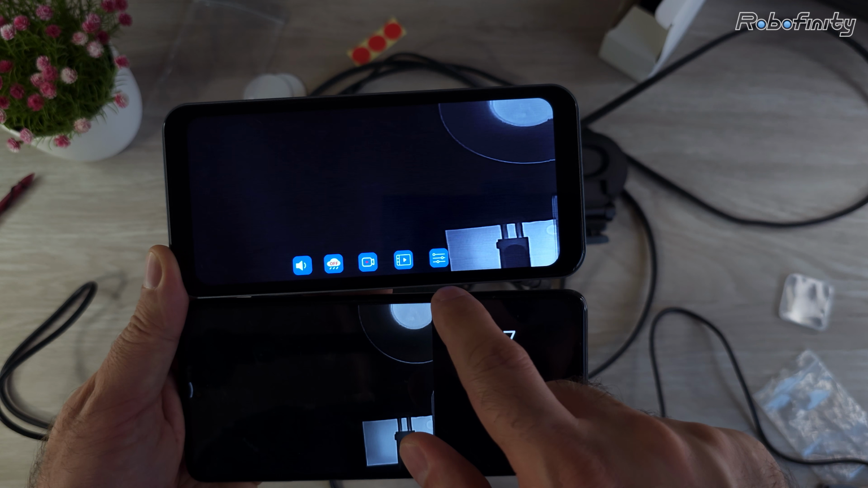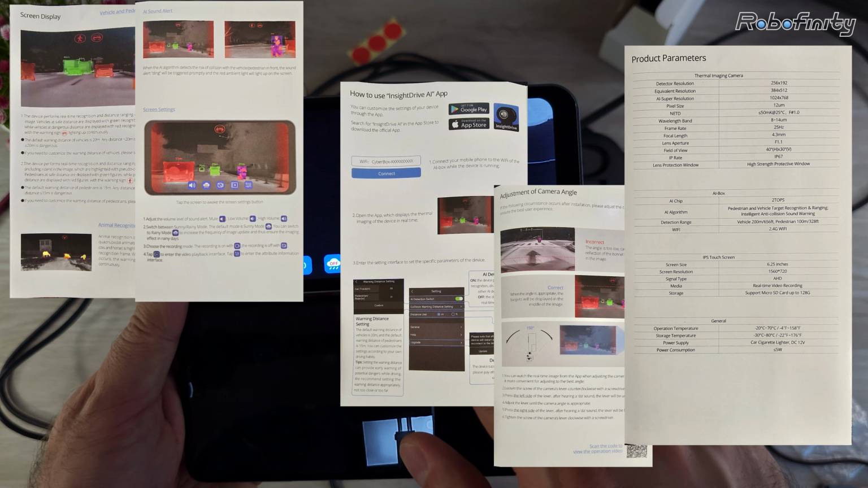As for the menu of the main screen, we have here the volume with 3 levels. We have the rainy weather mode on or off. We have the recording button, we have the menu where we can see the recorded videos, and then the settings. Among all of these, the most interesting is the rainy weather mode. It's basically enhancing the sensor to bypass the limitations that happen when raindrops scatter the infrared radiation. The reason I'm not going into big detail on the functionality of the screen is because it's extremely well documented in the manual, and it's super user-friendly and super easy, so no need for any big explanation. Anyone can master it easily.